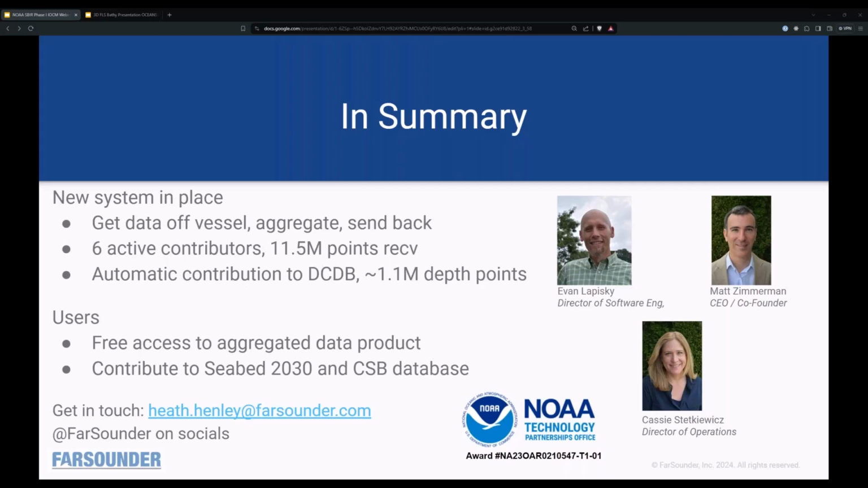It says, have you investigated converting the gridded depths from the FLS to conform to the CSB DCDB JSON standard so you can send it all to the endpoint at the same DCDB? I'm going to copy and paste that acronym. Oh, I get it. Got it. Okay. So that's how we're submitting the single beam data.